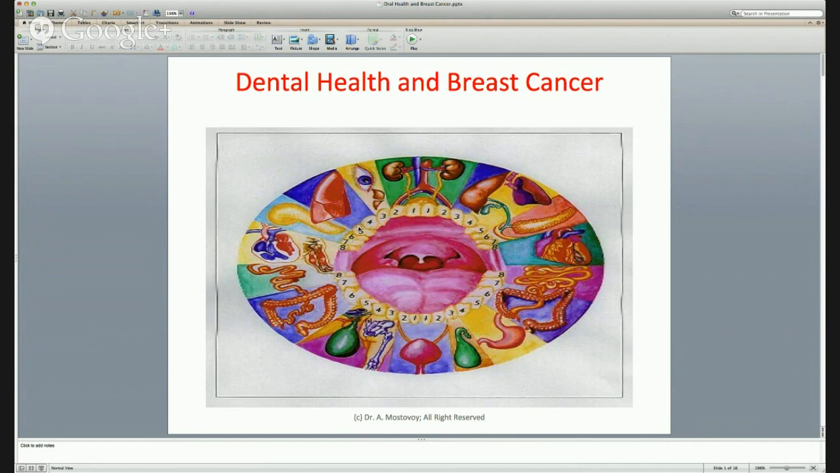So in this electrical grid, for instance, tooth 7 and 6 in the upper right corner will be connected to one's stomach. Whereas if we're looking at tooth 6 and 7 in the lower left corner, it's connected to your intestine.